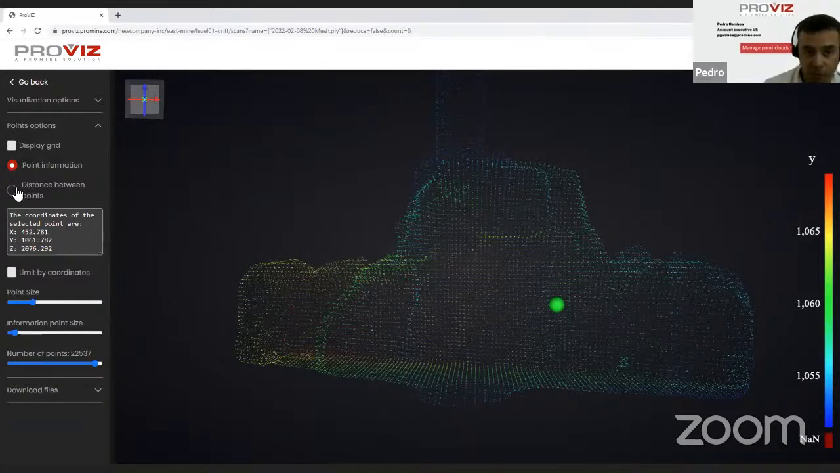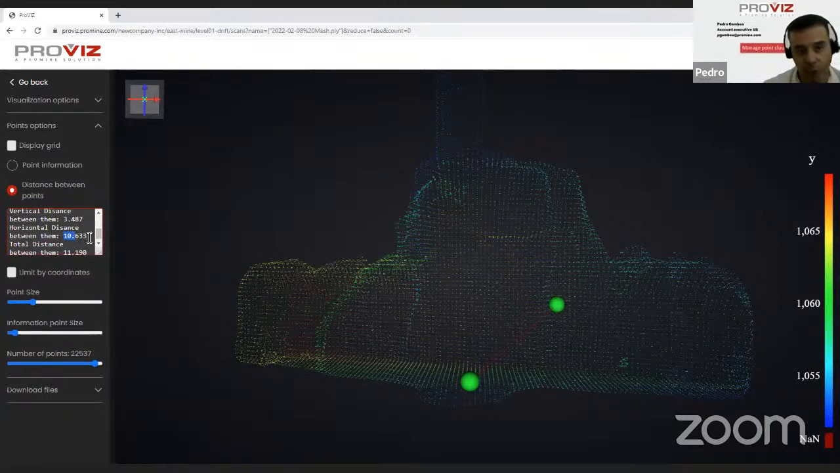And we also have an option to get the distance between 2 points. For example, if I click a point here and a point there, it's going to give me the X distance. In this case, the horizontal distance would be 10.6 meters. It also gives me the vertical distance from here to here. It would be 3.4 meters.